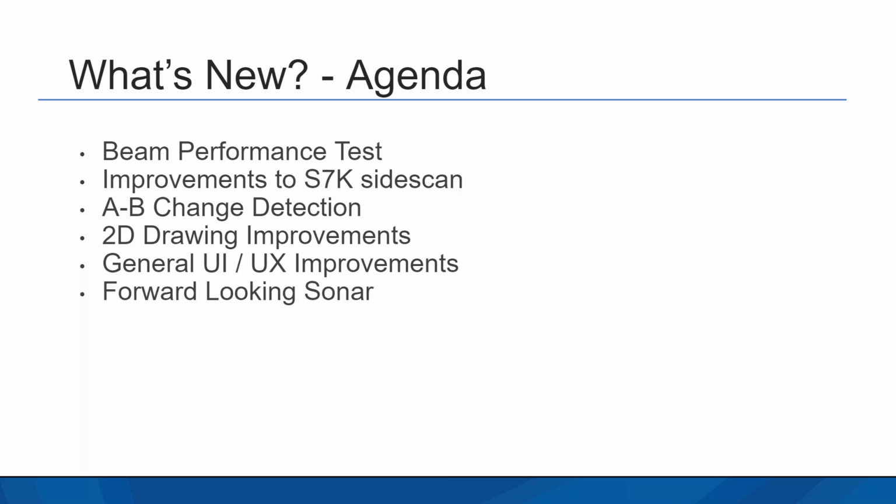Another piece that is coming with 7.6 is Forward Looking Sonar. Unfortunately, I don't have a demonstration of that today. It's not quite ready, but I will show you what we are intending to do with it, and hopefully that will come out in our next webinar, maybe in a couple weeks. And then when we're all done, we'll just do some questions and answers.